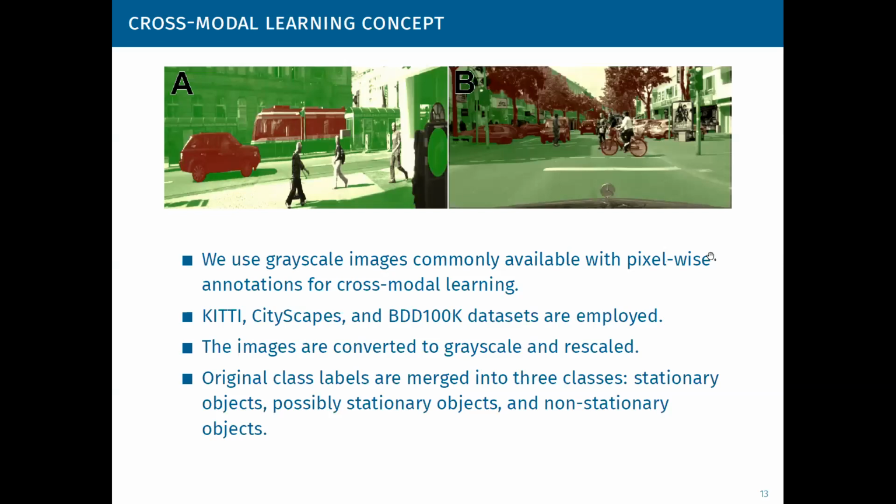Of course, we use the concept of transfer learning, and this is specifically cross-modal transfer learning with the synthesized intensity images, which is implemented in two variants, a supervised one and an unsupervised one. The supervised version is aimed at real-time semantic segmentation that demonstrates the usefulness of grayscale images commonly available with pixel-wise annotation for our approach for cross-modal learning.